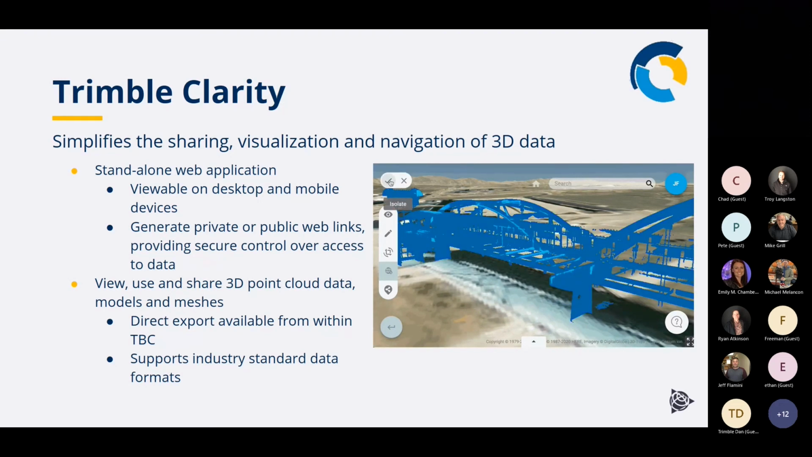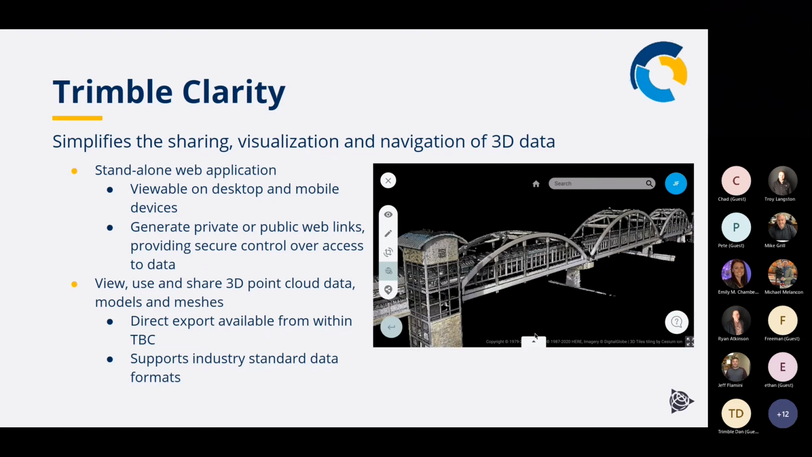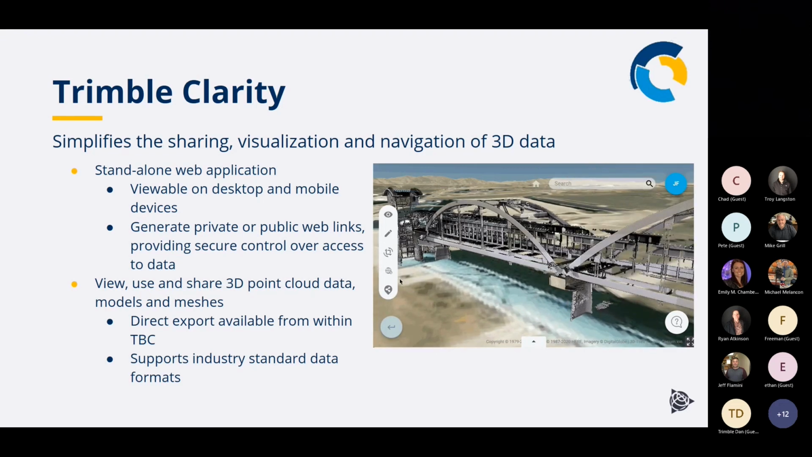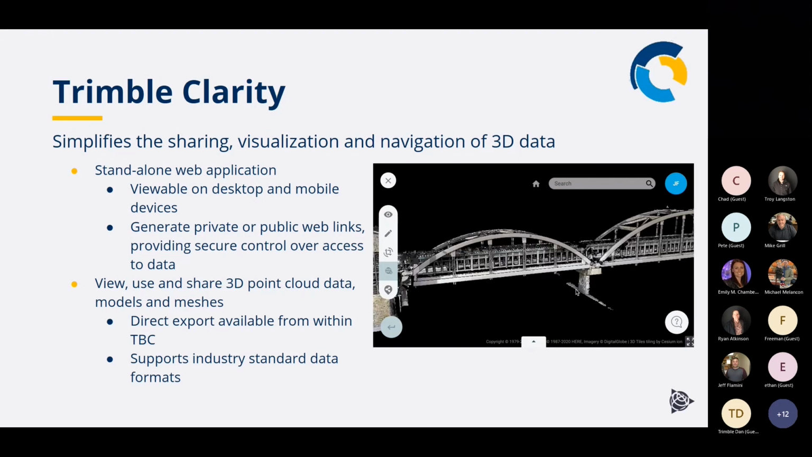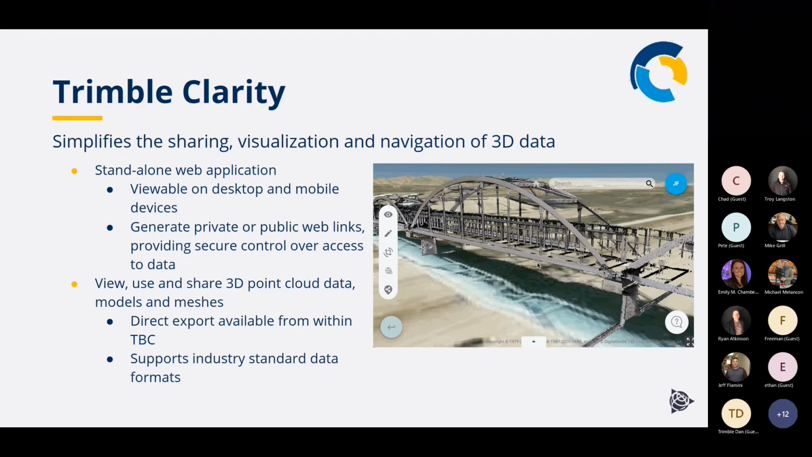It's a direct export from TBC, so you select the data you want to share in TBC and upload it to Clarity directly from Trimble Business Center. You can also control who you share that data with, and then they can go in there, take a look, or do some discrete measurements.